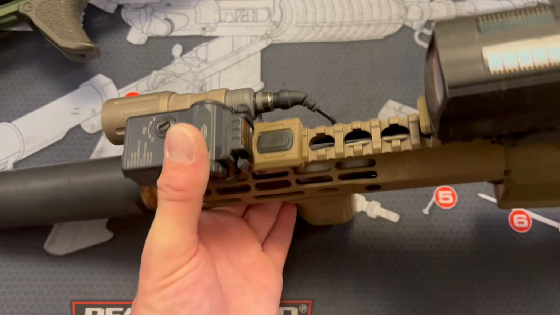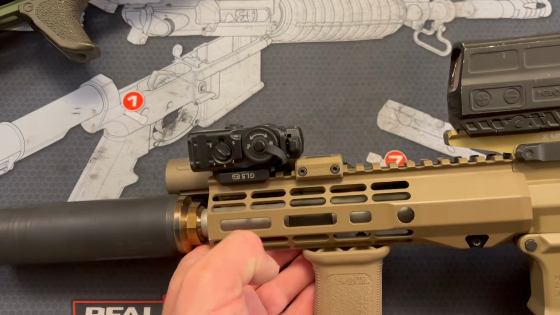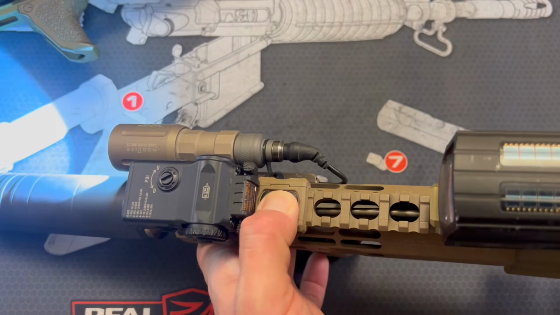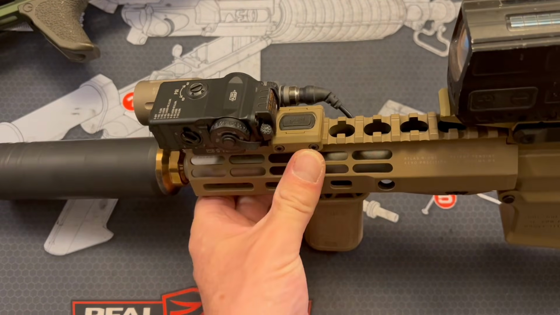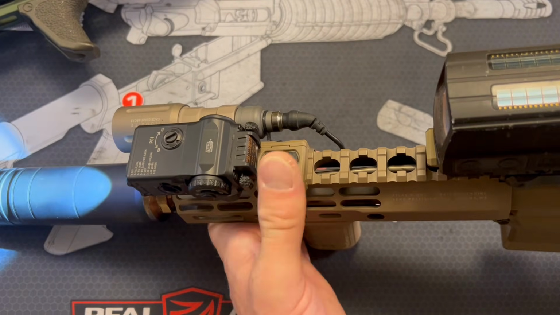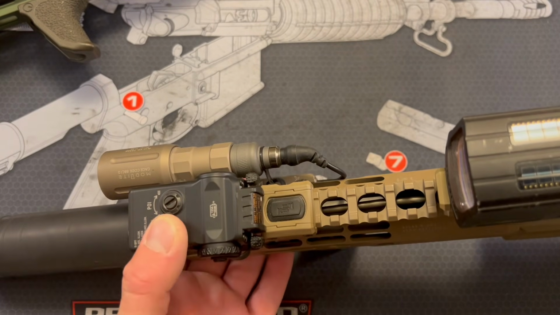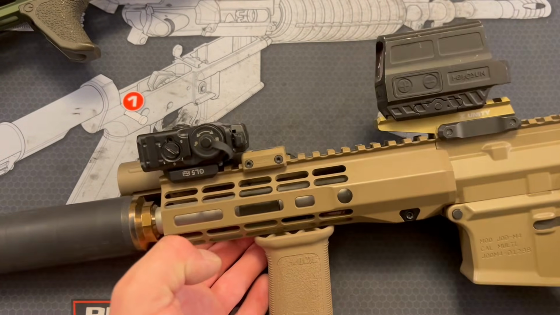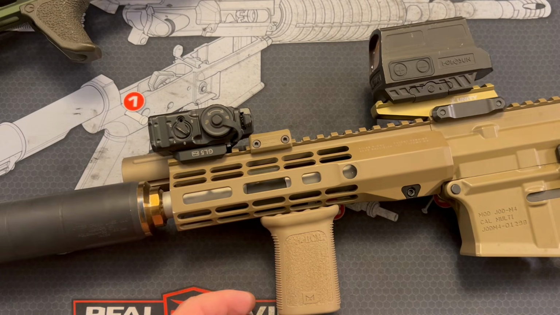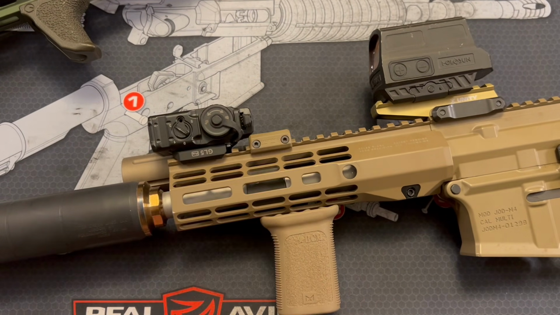And for my setup, this worked out so good on this Shorty 300 Blackout, where I just moved my mod light button back one rail slot, mounted this up, and it's just nice to be able to hit them both so close together like that. I really, really like that. And the performance under night vision is totally usable at 300 Blackout distances.